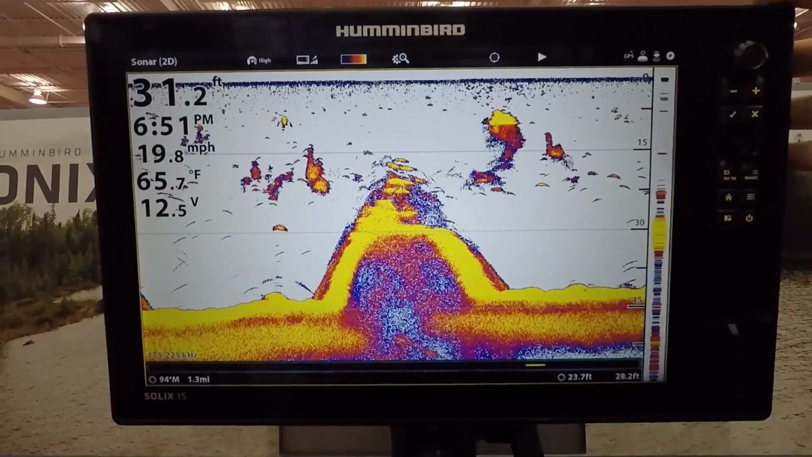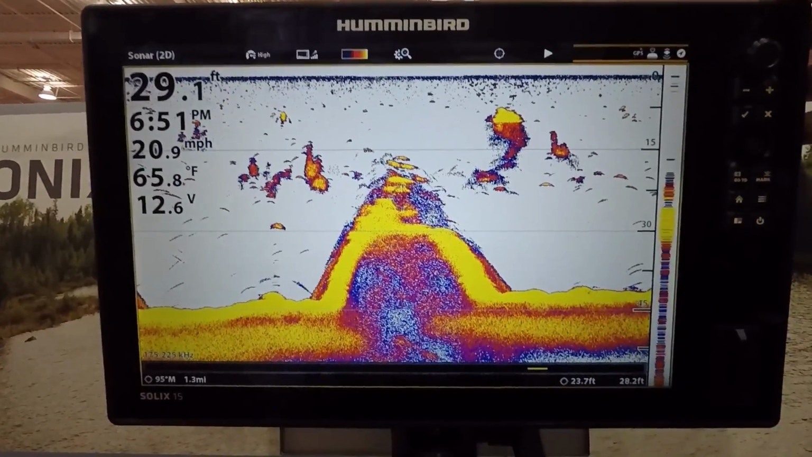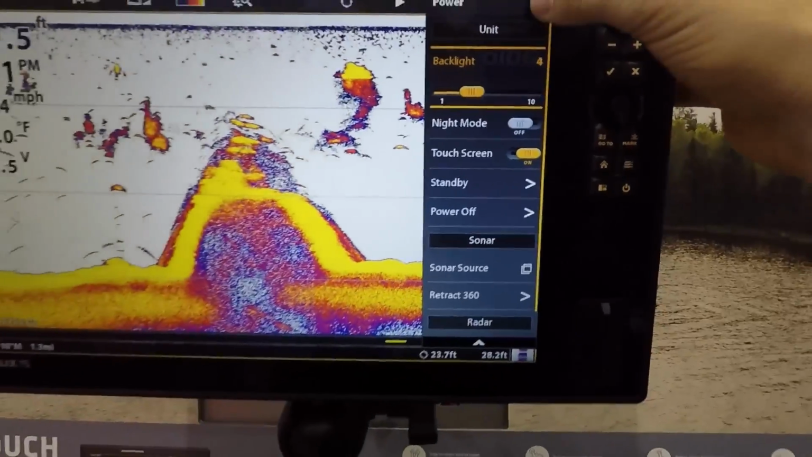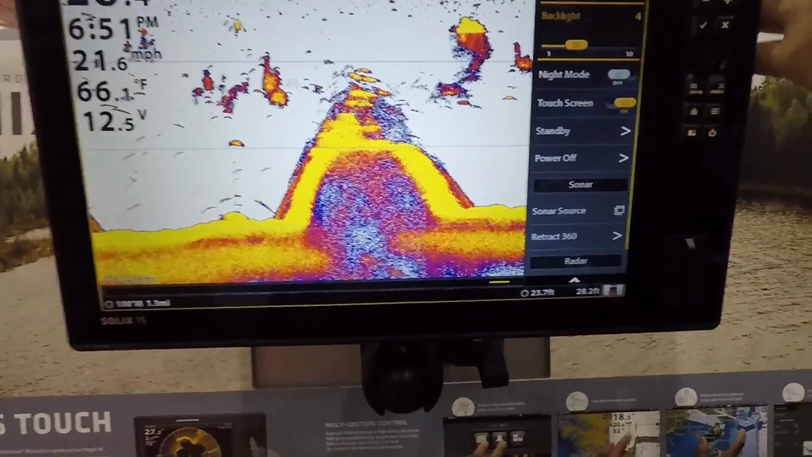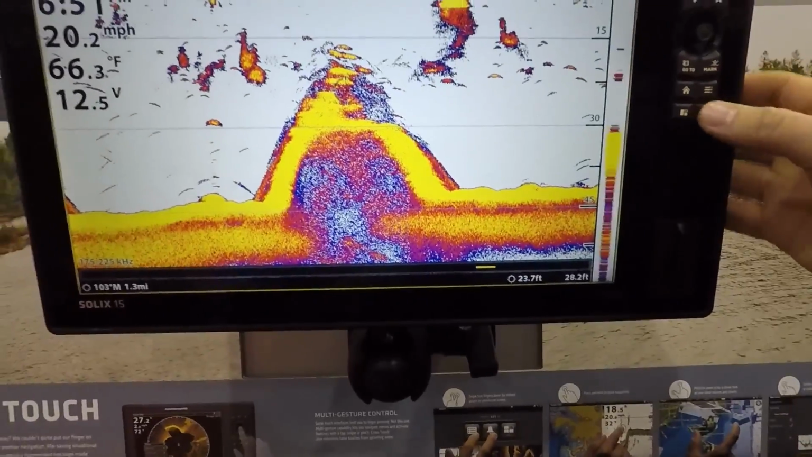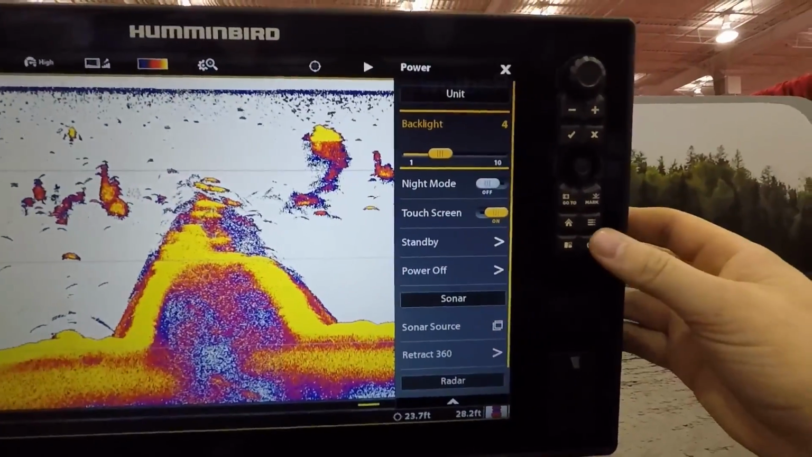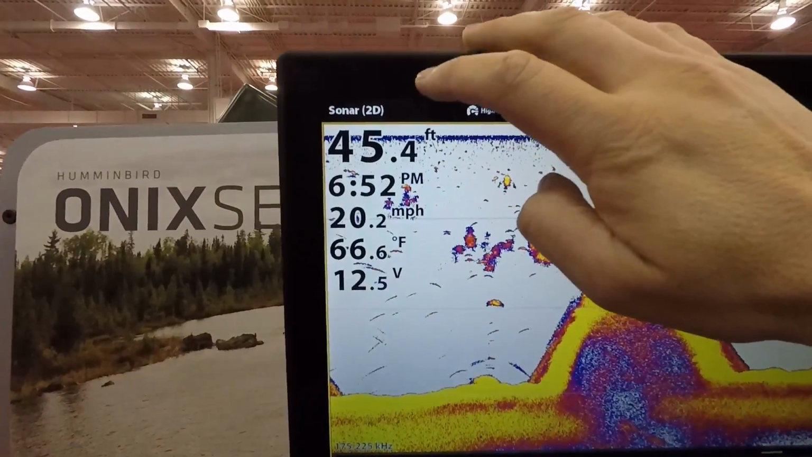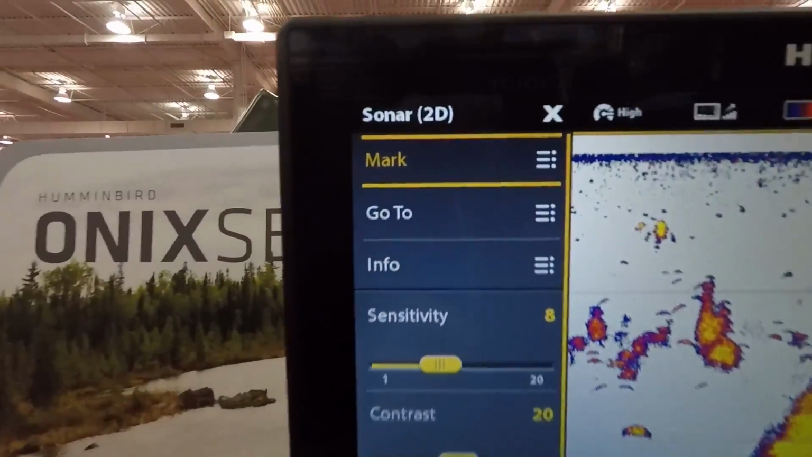So on this interface, there's usually more than one way to do things. We have this access menu here, which brings up all the features that are also found by pressing the power button. Okay, so that does the same thing there. Over here, this quick access gives you all of your sonar menus.